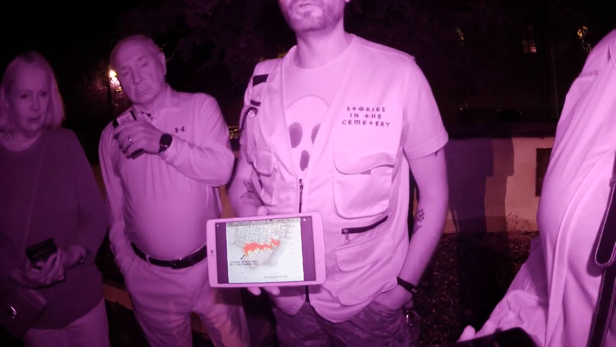Every tour in town tells you about a fire in town. There wasn't much of a structure left. We've had dozens of fires here in Charleston. You guys already knew that. But this is the fire that took out the mansion.